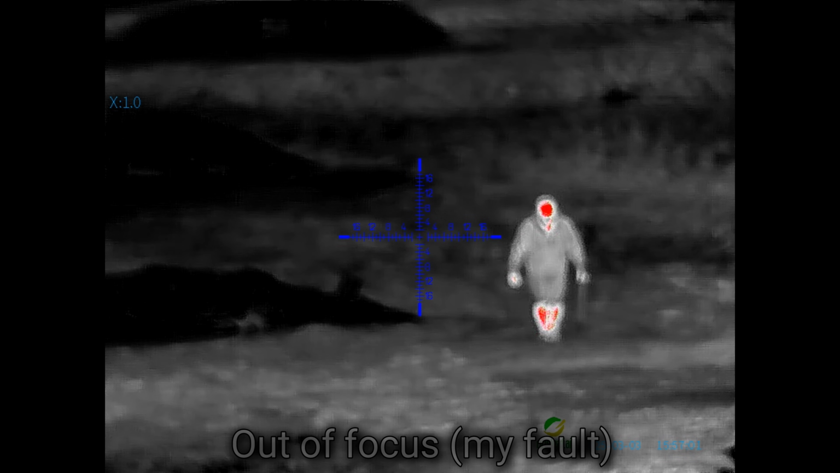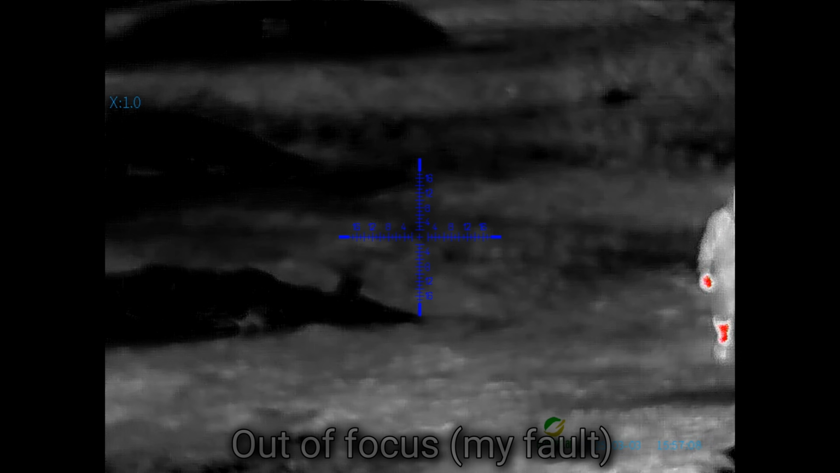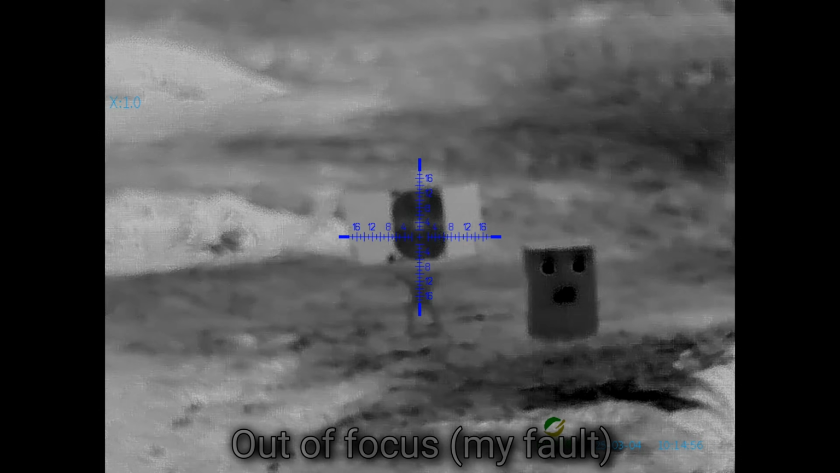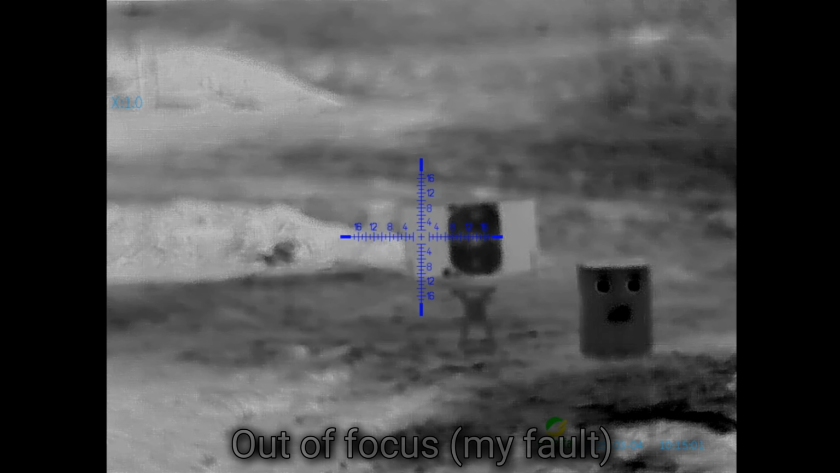But at night is when this thing really comes alive, because you don't have the sun out heating everything up. And this is audio and video footage from the scope itself right here. All right, so at 25, I guess I can see my target there. This is the 50-yard mound. So even though I had this thing extremely out of focus here, at 25 yards you can actually see the dots on the target. But at 50, I was having a hard time making those out.